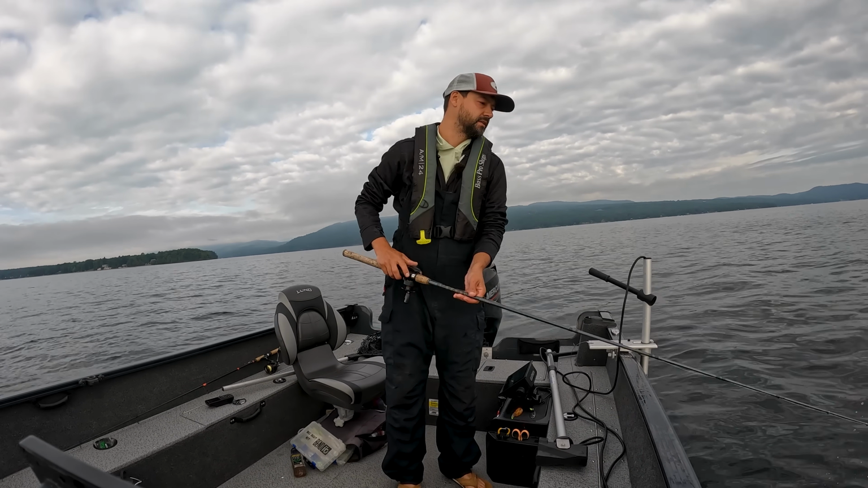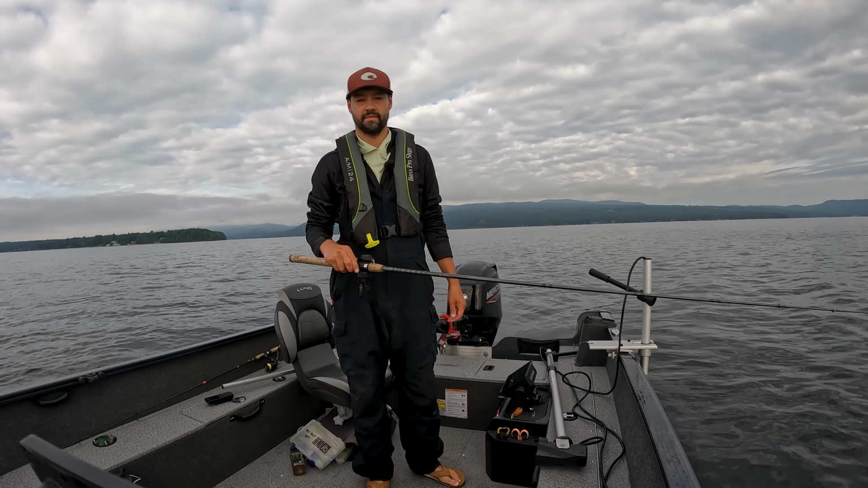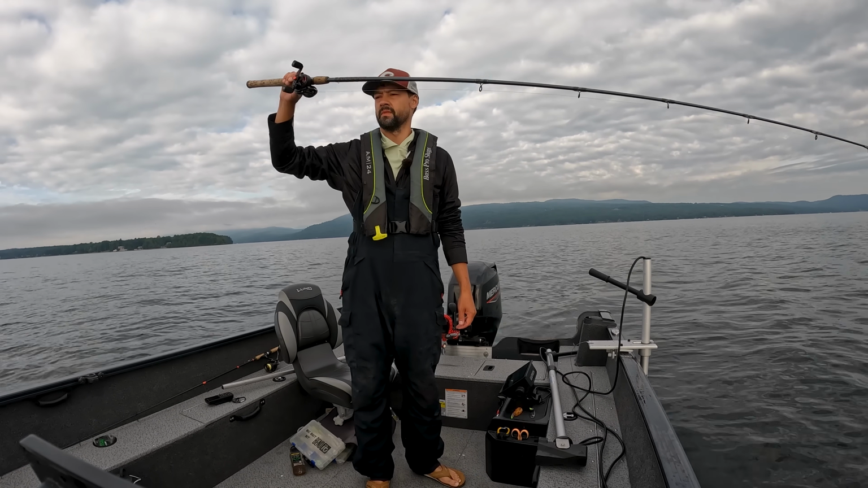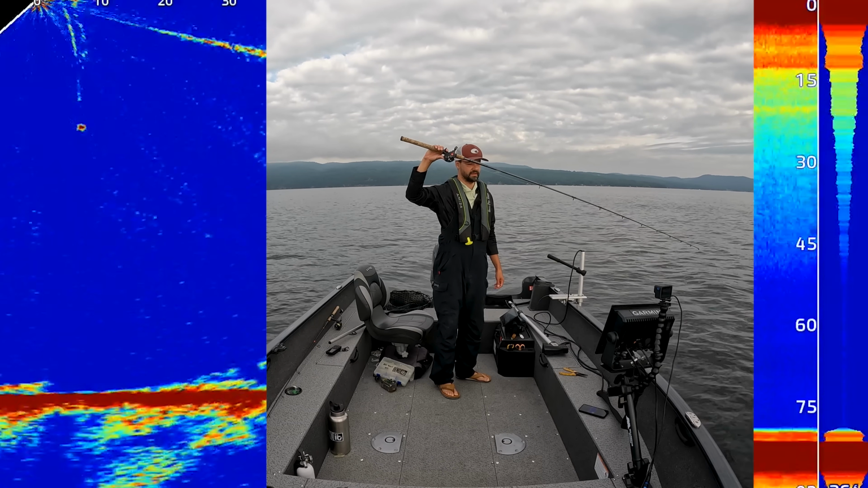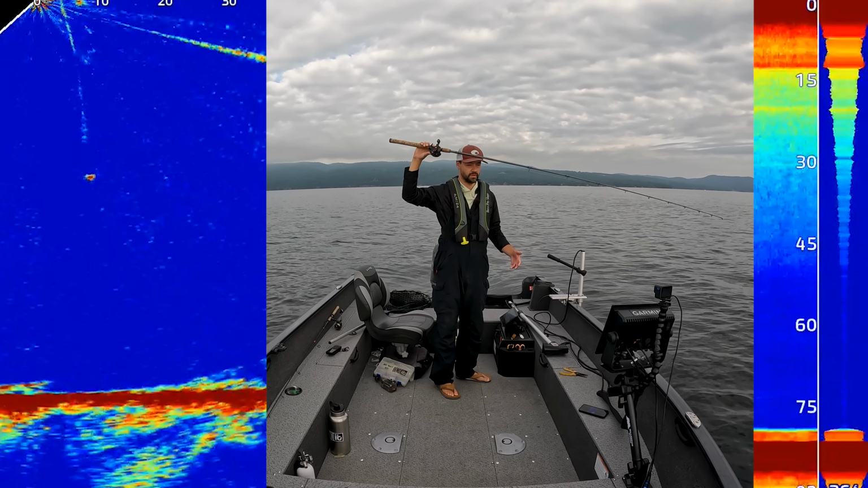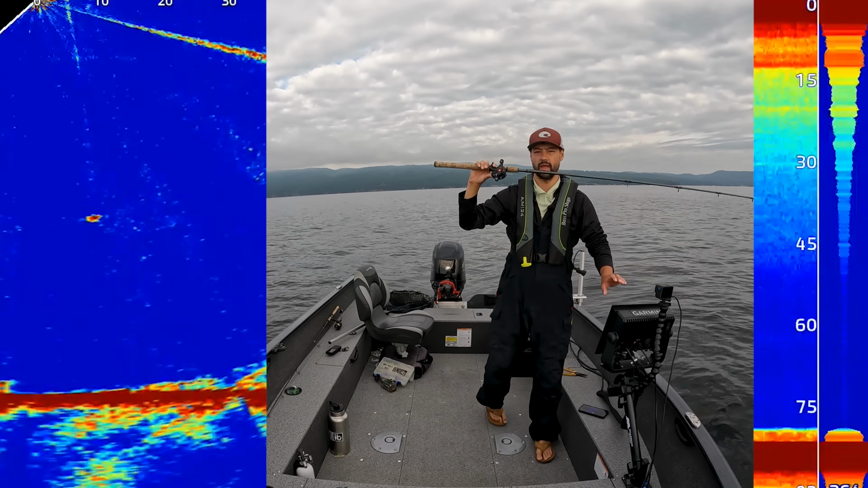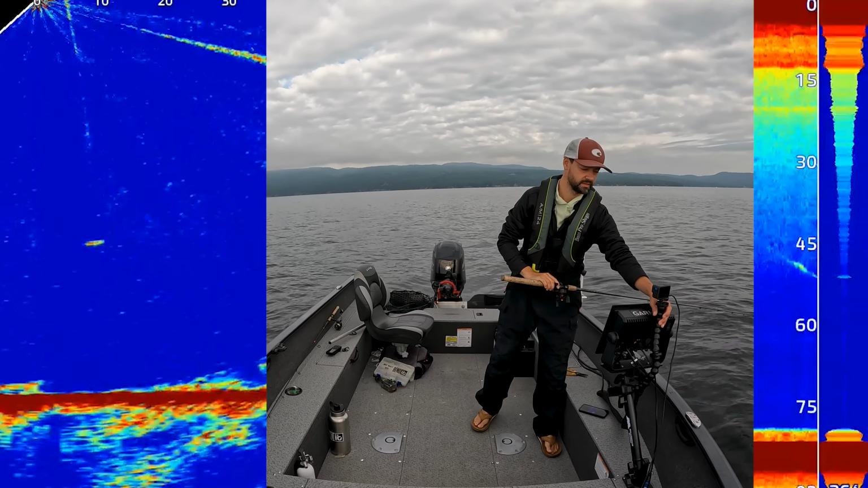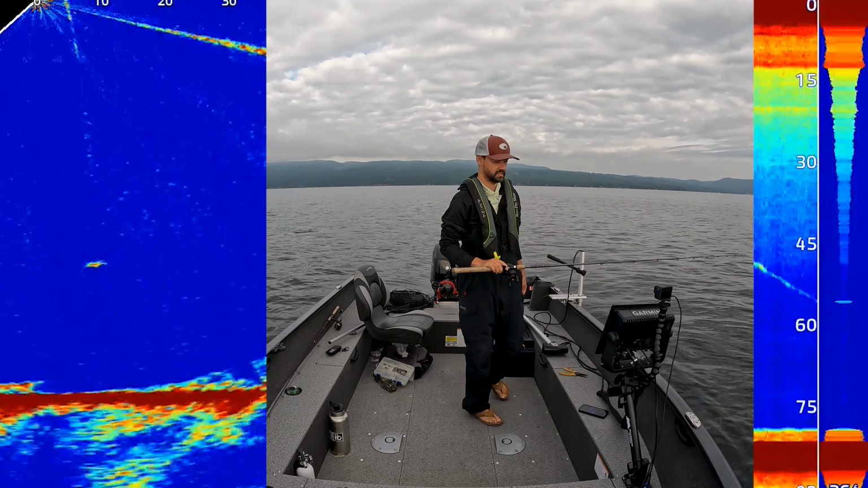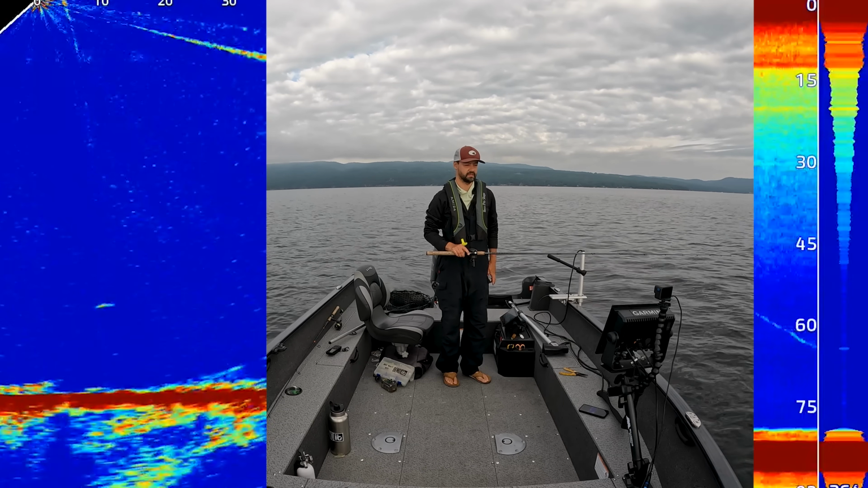And there are so many Lakers down there right now. Oh my goodness. 1, 2, 3, 4, 5. And 1 ounce still seems to take forever to get to the bottom here. And it's lead free, so you can use it in any of the states. So New Hampshire has restrictions on lead. I think Oregon, Washington State has restrictions on lead. Mass, Vermont.